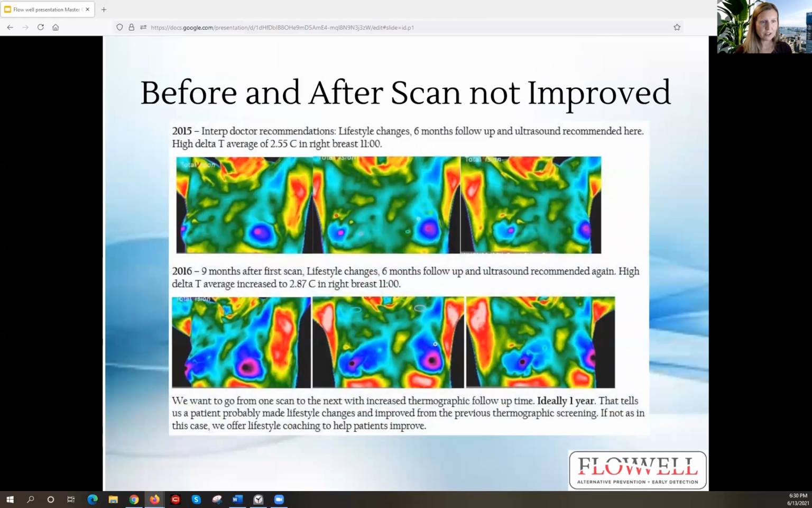This is a before and after scan. This patient, she does not have cancer, but she did not improve. So I would have harped on some lifestyle changes for her, or sent her back to her doctor to really talk about how she can detox her body and how she can get back to where she was and even get more improved from there.